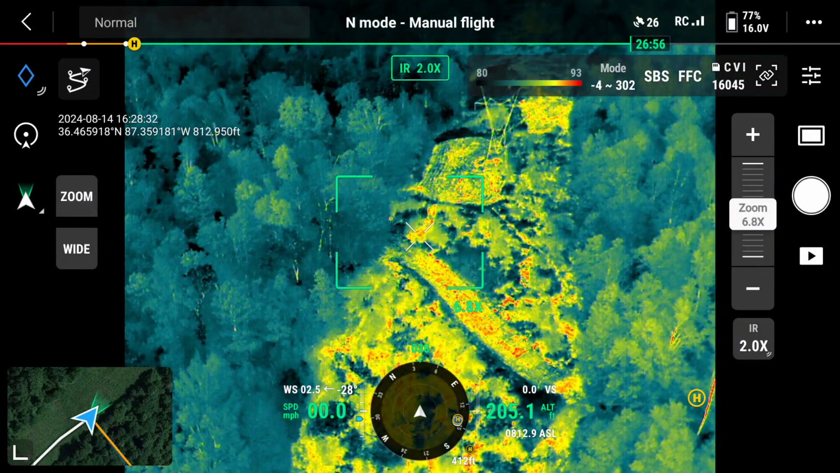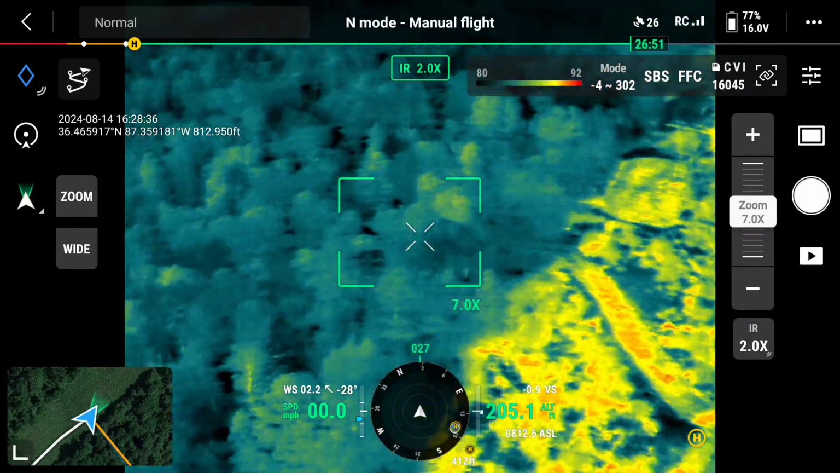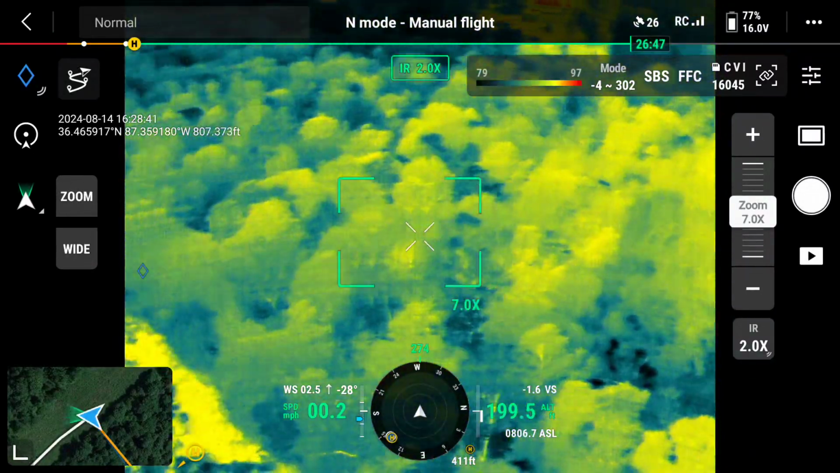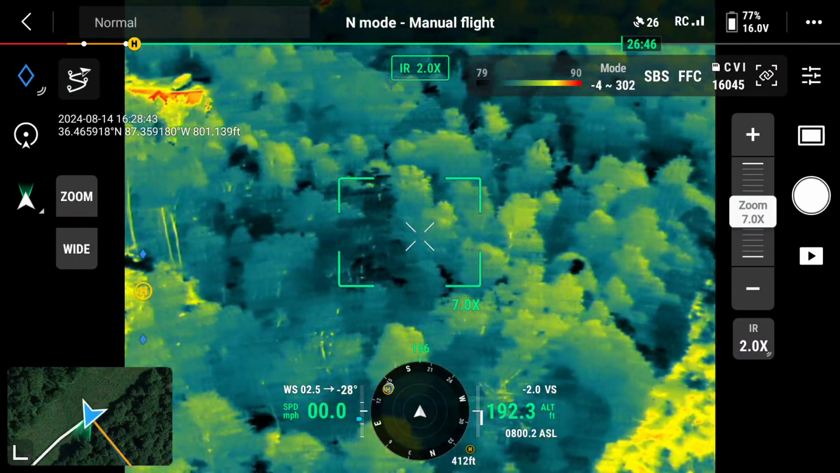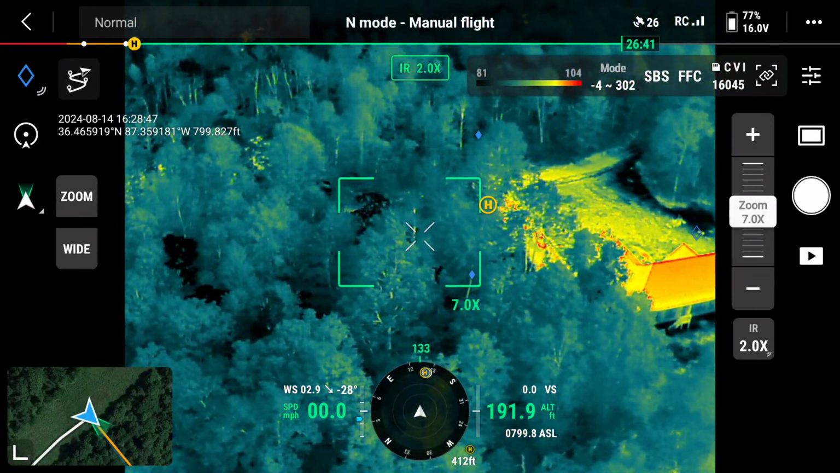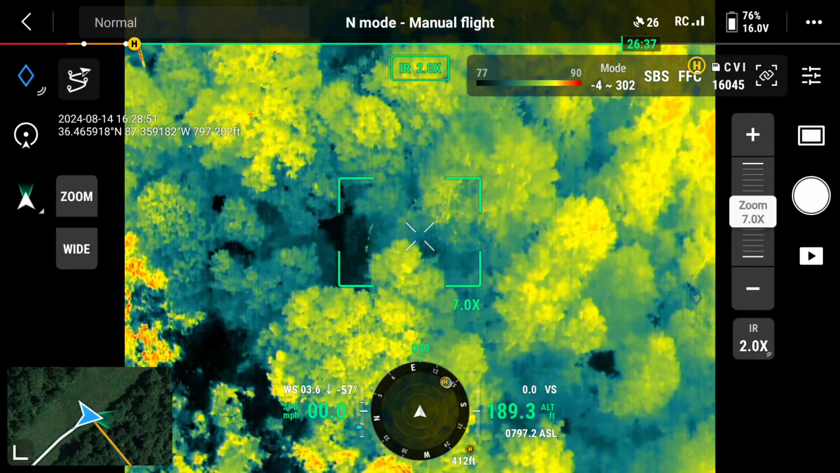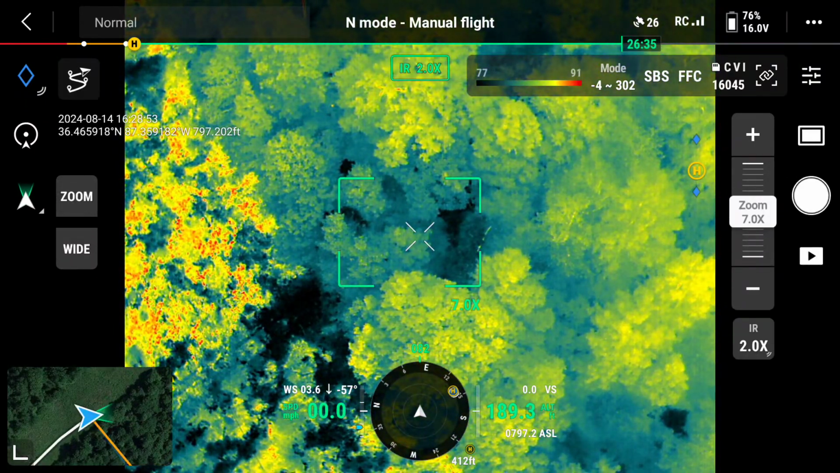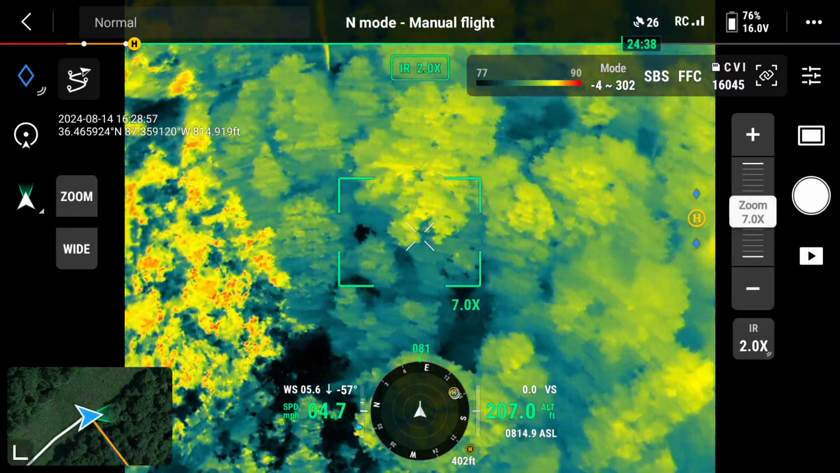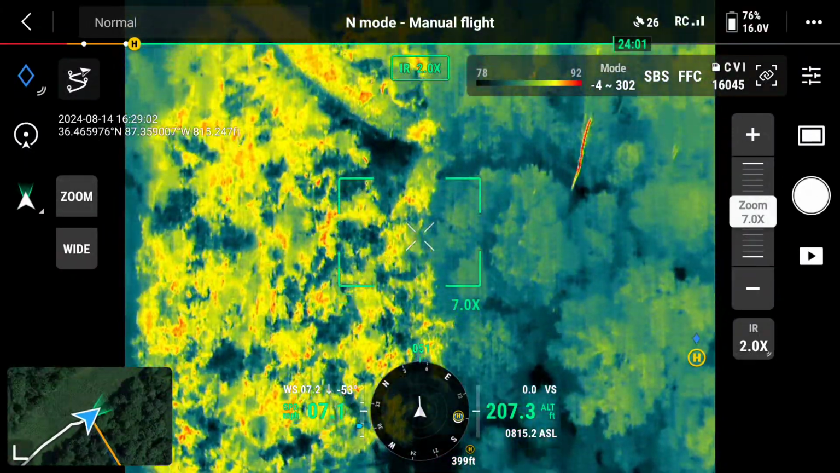You see anywhere where the grass is disturbed or broken up, you'll start to see those little hot spots, and it can give you a little, oh, there's something, and then turns out to be nothing. Normally, if I'm doing an actual search, I'll try and do sort of a grid pattern, but we're just having fun and looking around today, so we're not doing anything too technical on what we're searching.